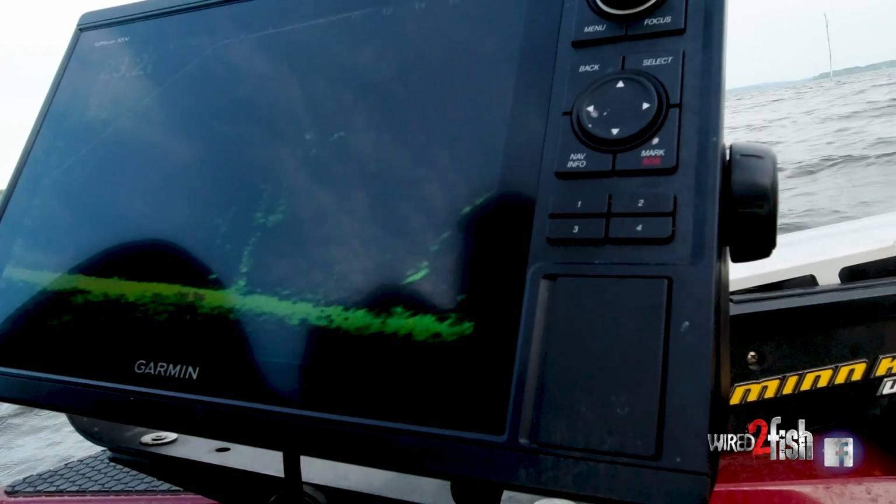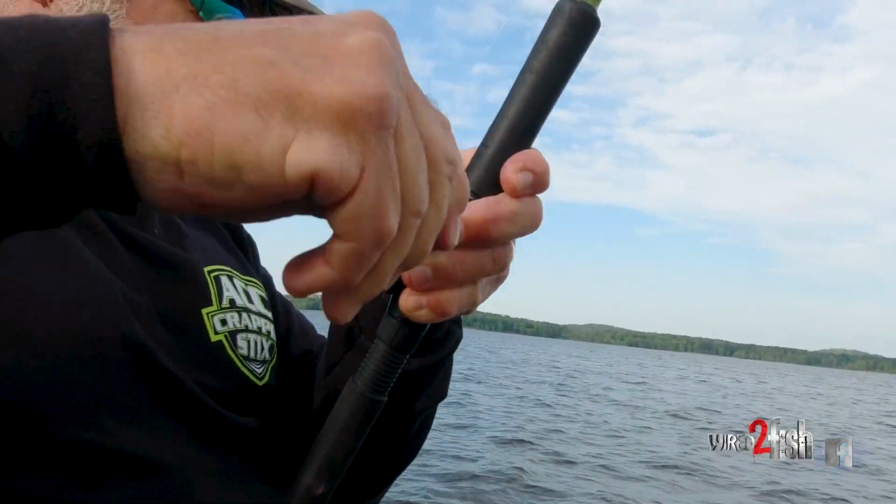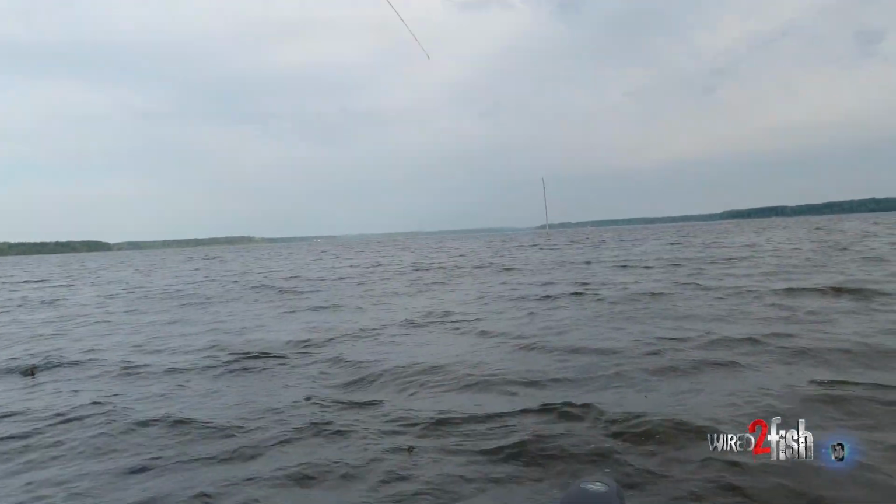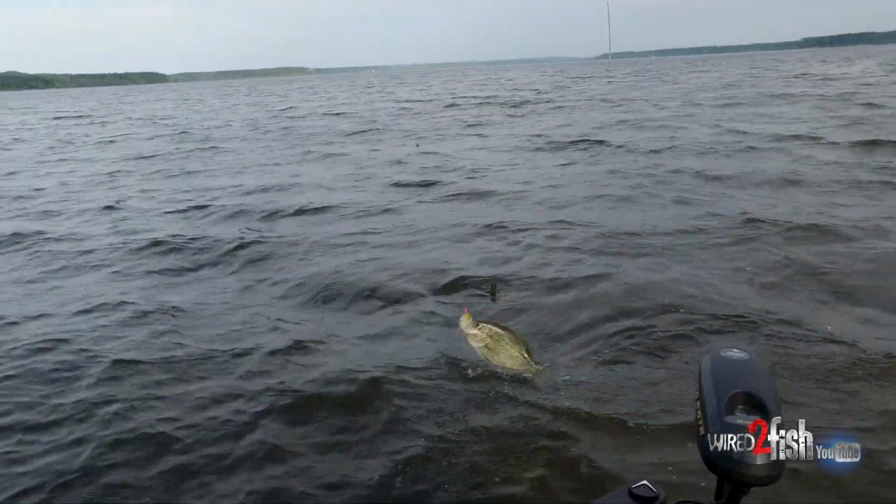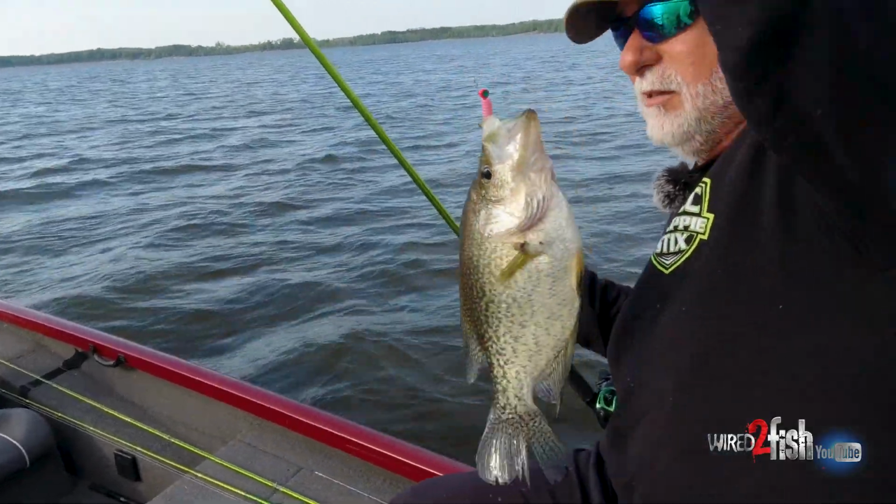Oh, he nipped at it. He's coming. There he is. Come on up here, buddy. Woo, big old black. Big old black. That's a nice black crappie right there now.